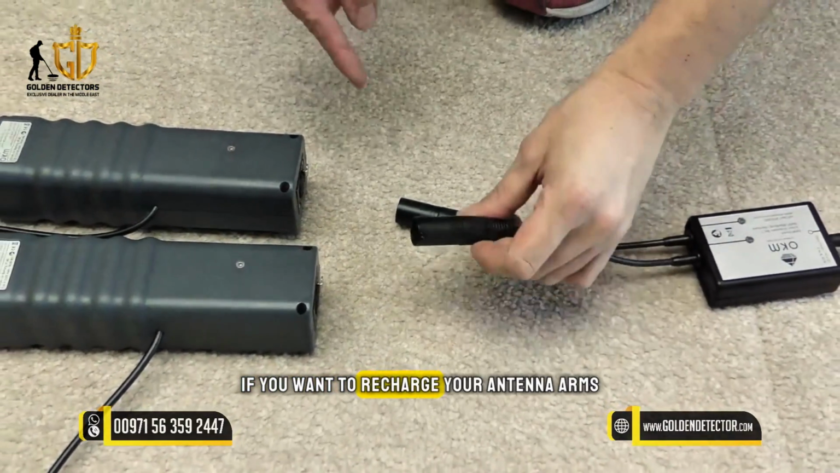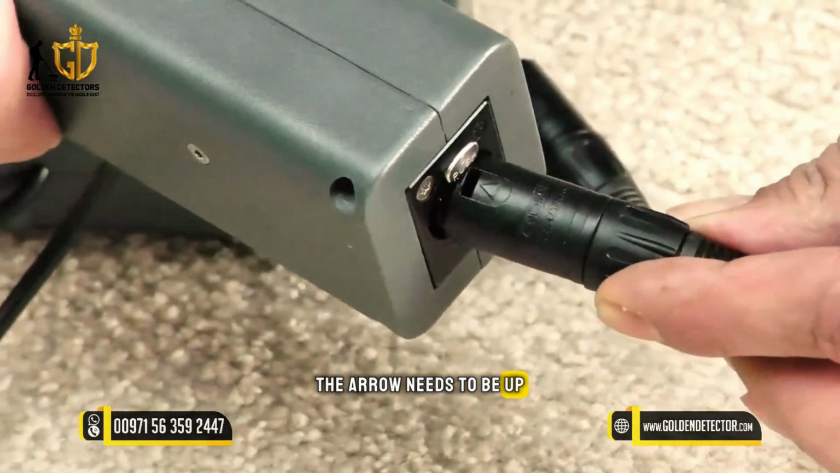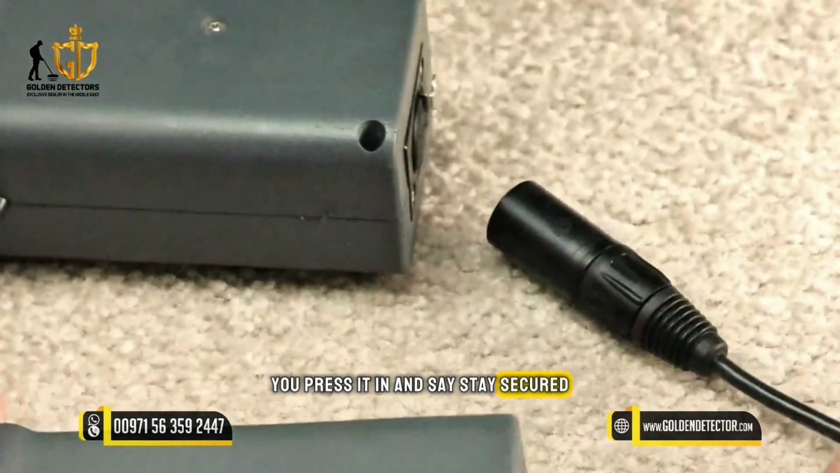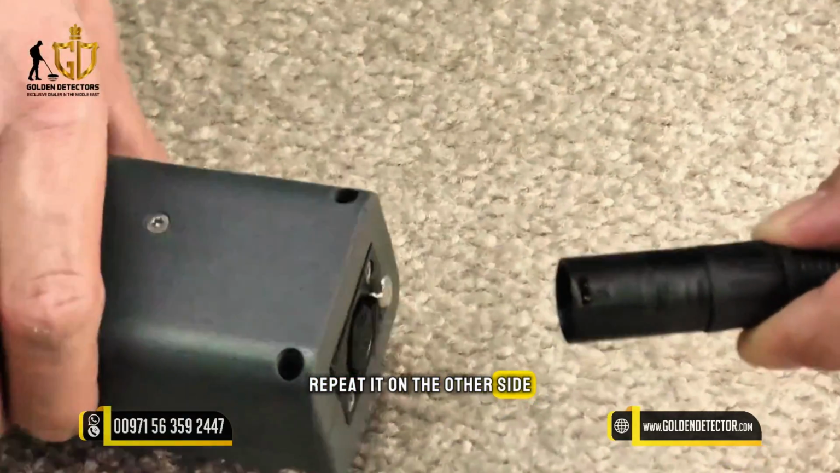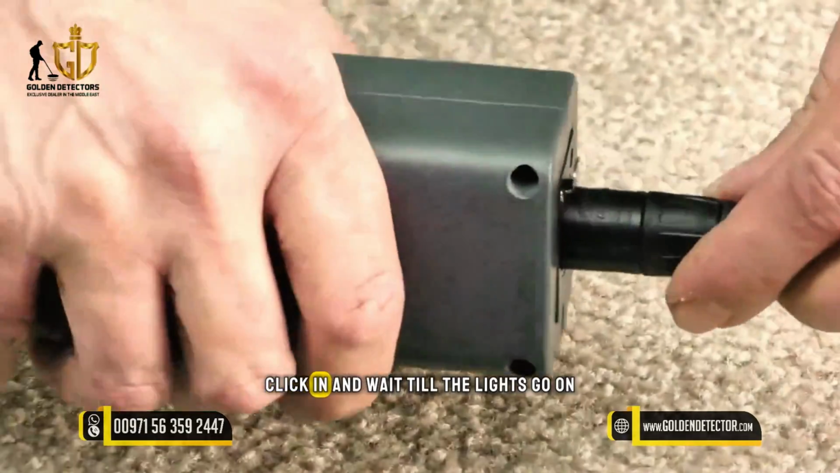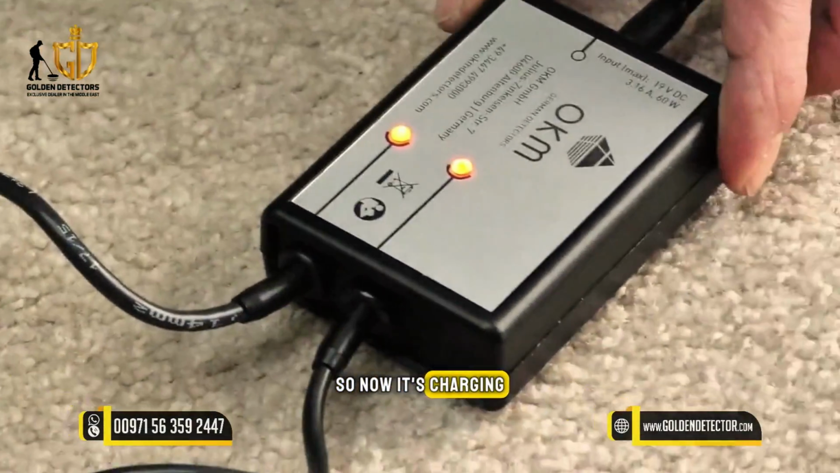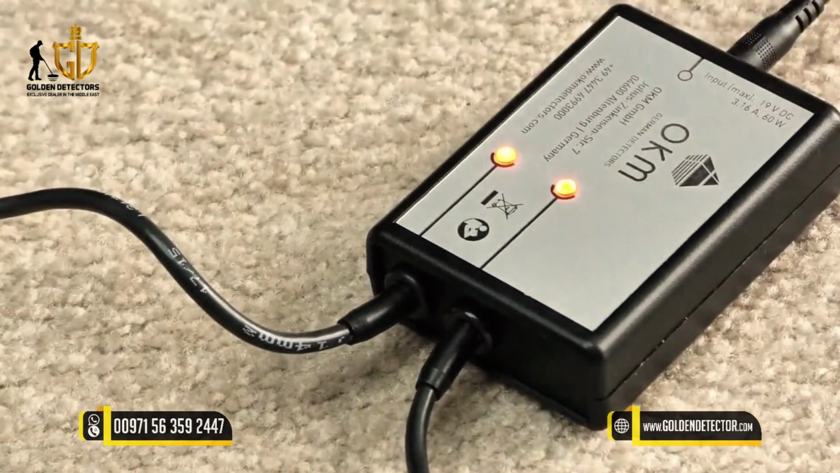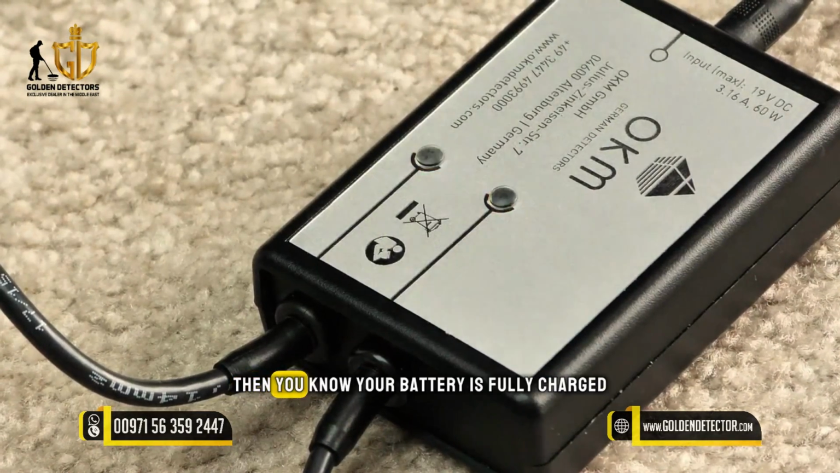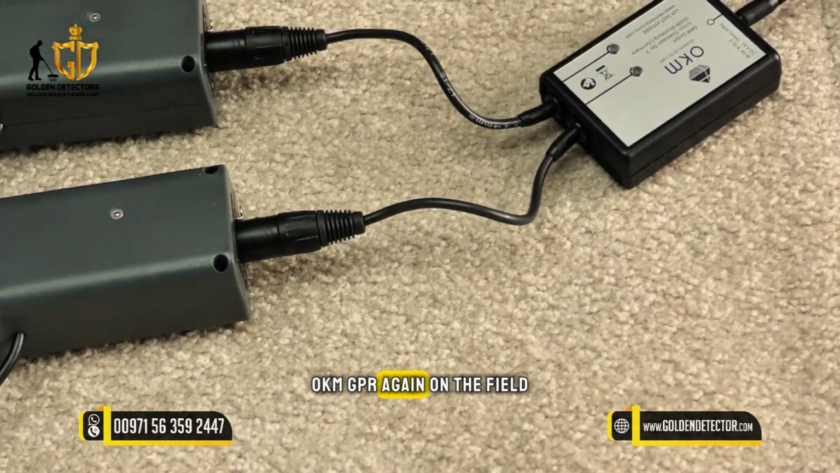If you want to recharge your antenna arms, you just need the AC connectors. The arrow needs to be up, near the silver button, you press it in and they stay secured. Repeat this on the other side: arrow up, silver button up, click in, and wait till the lights go on, so now it's charging. Simply wait till the lights go off. Then you know your battery is fully charged and you can use your OKM GPR again on the field.